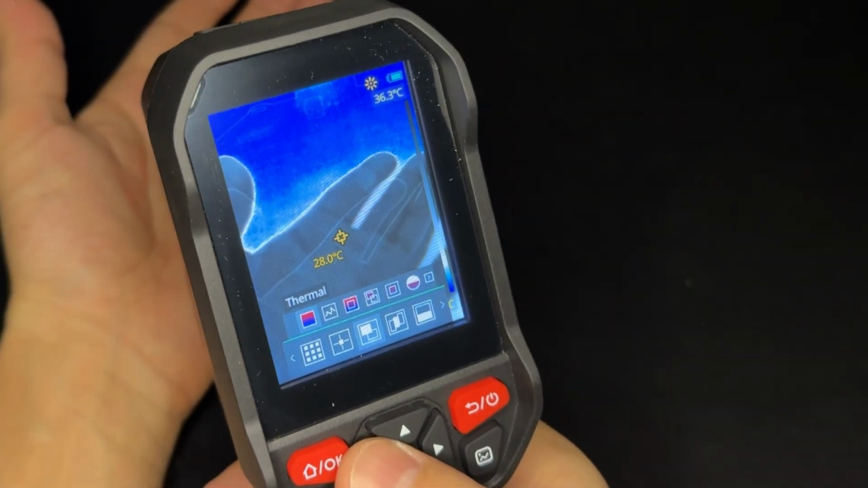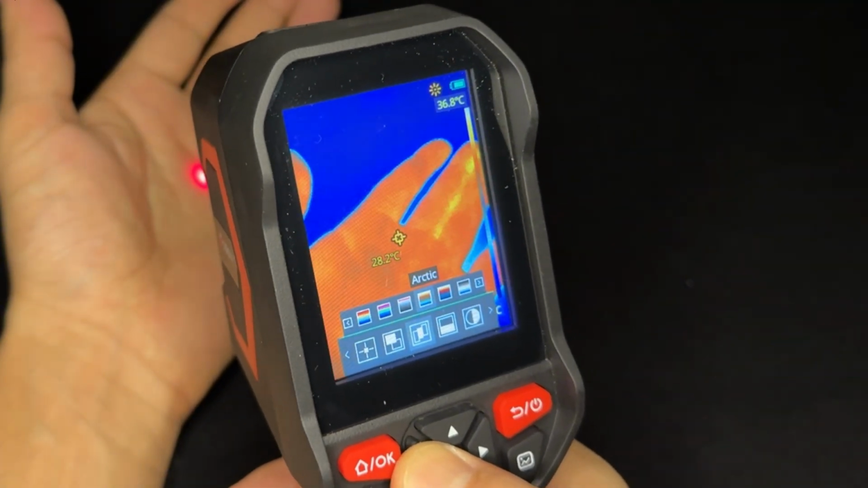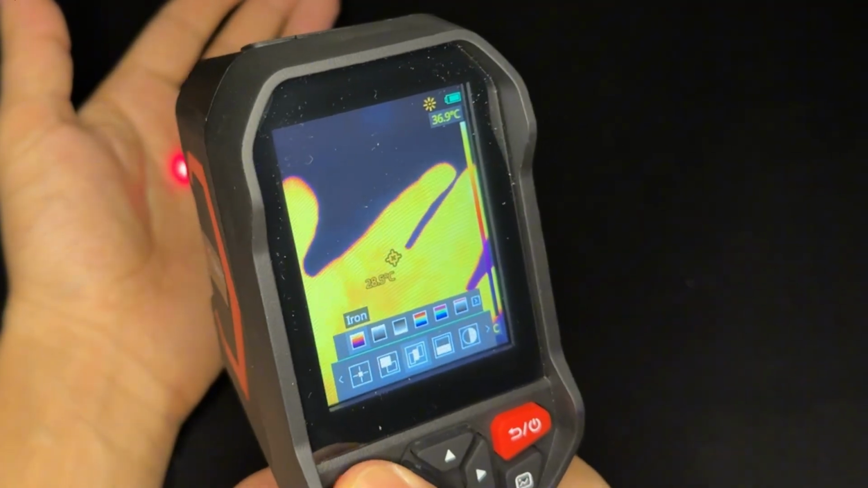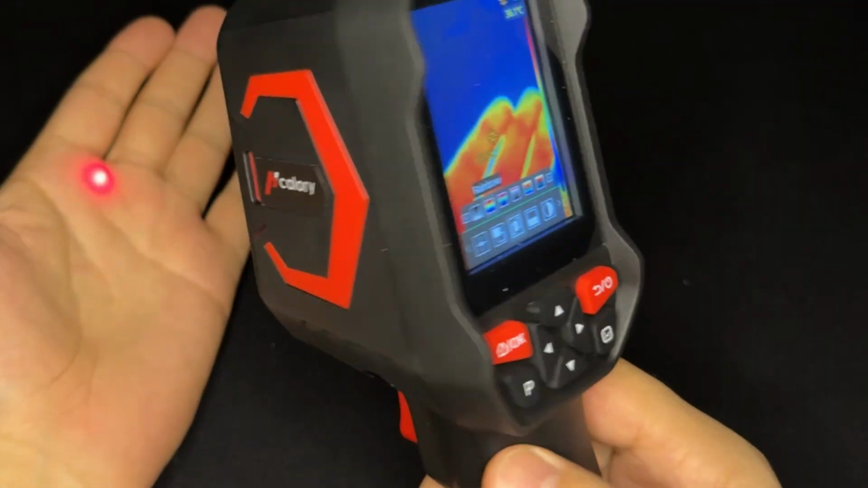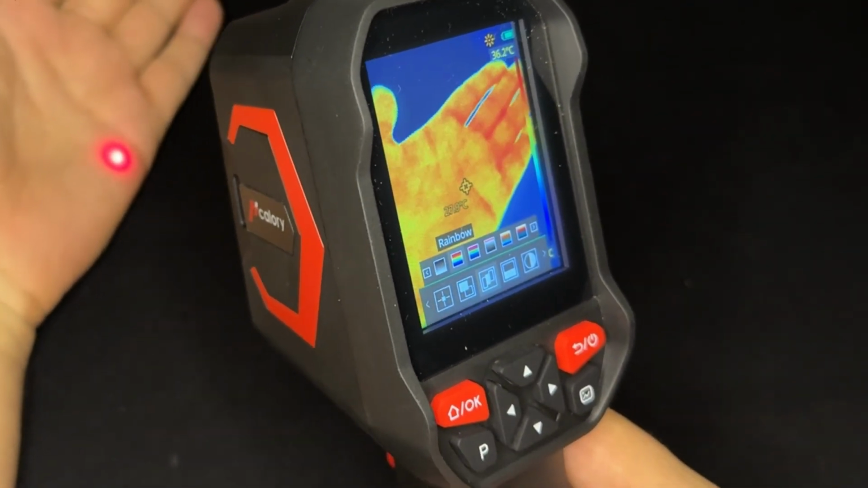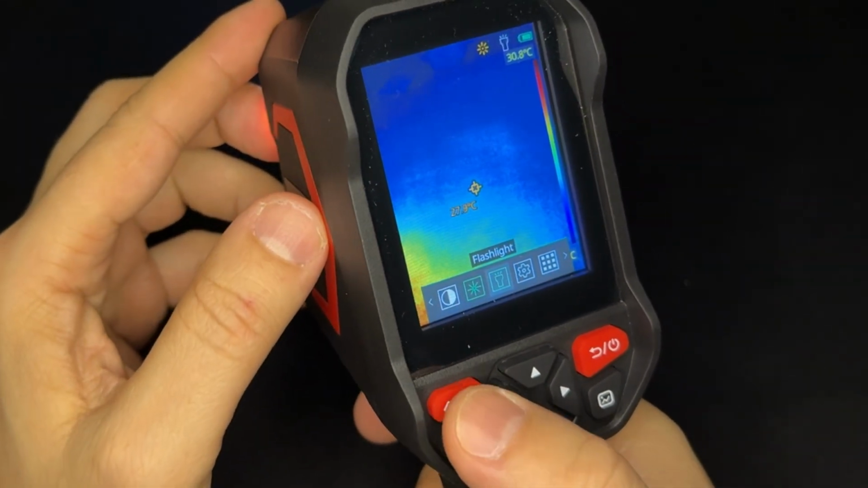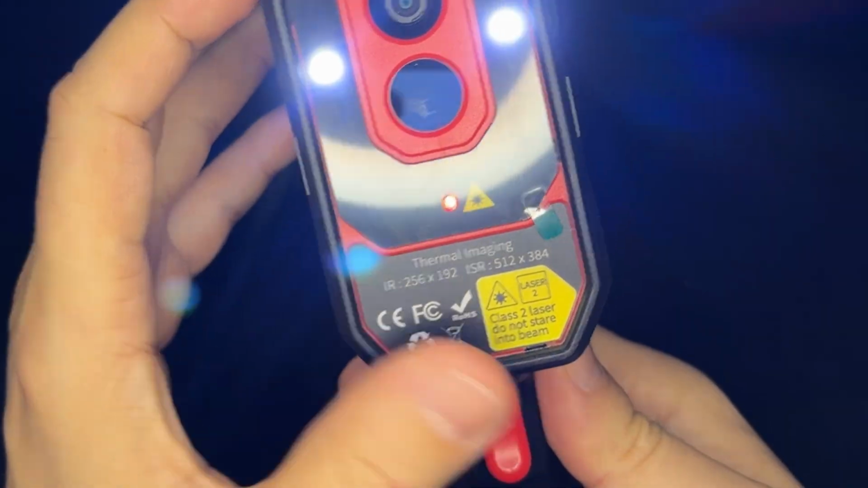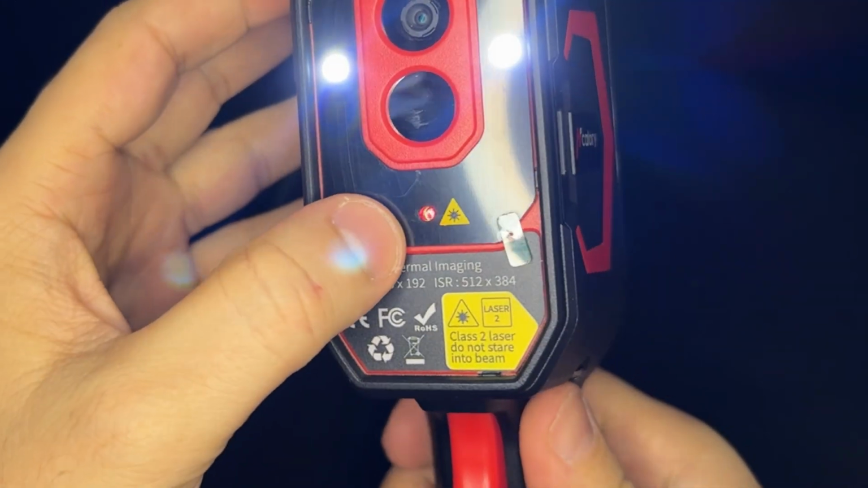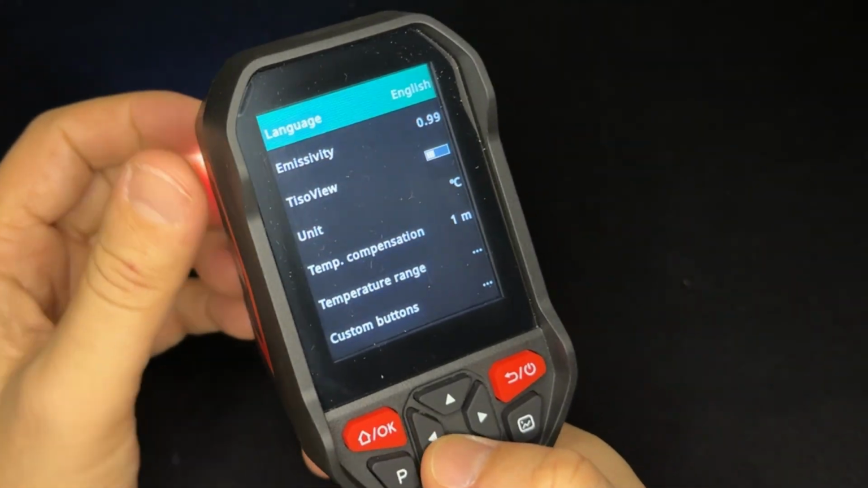I'm gonna continue with thermal mode. Color is gonna be iron. I enabled the laser. Wherever you're pointing, it's just gonna tell you the temperature right there. What about flashlight? Now you have the flashlight at the same time laser. And settings, let's go to settings.